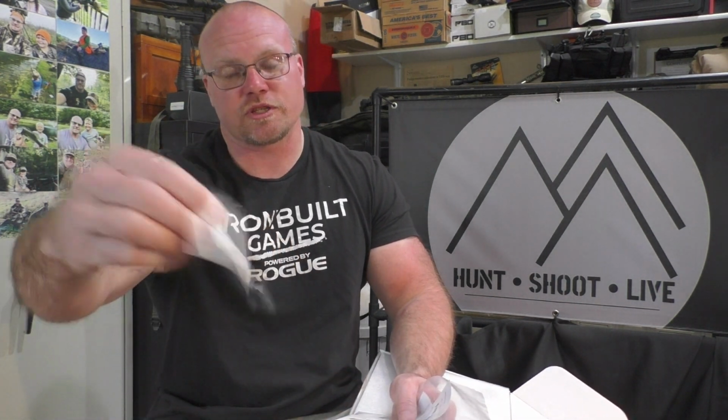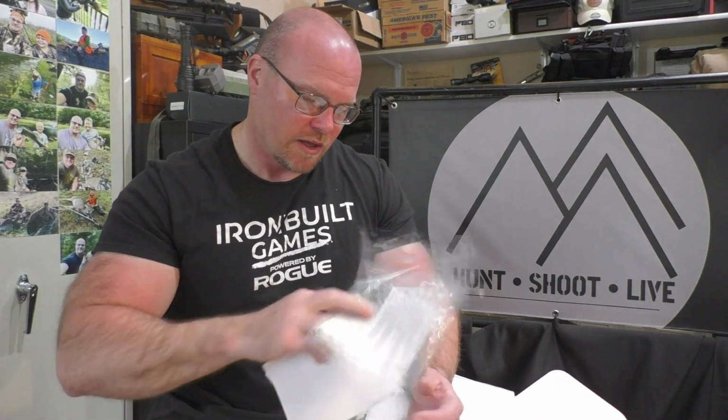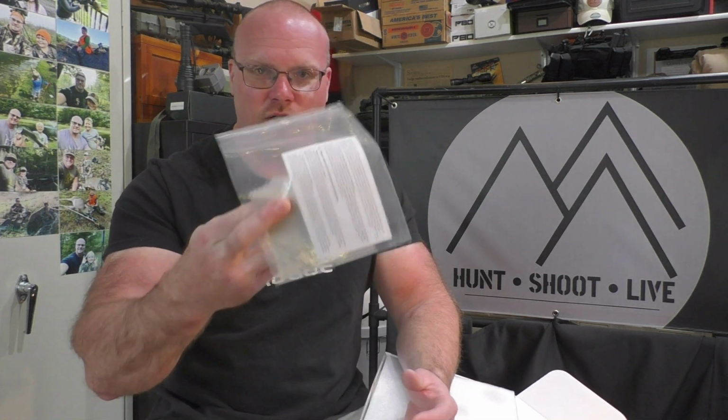You've got their warranty card on here. They do have a 2-year warranty on this, just so you know. Some of the information about their infrared beam, installing the battery on that, and it's actually the same infrared flashlight as what was on the NV400 model. You get just a little bit of a warning card and then a cleaning cloth for your lenses in that, so pretty standard kit there.